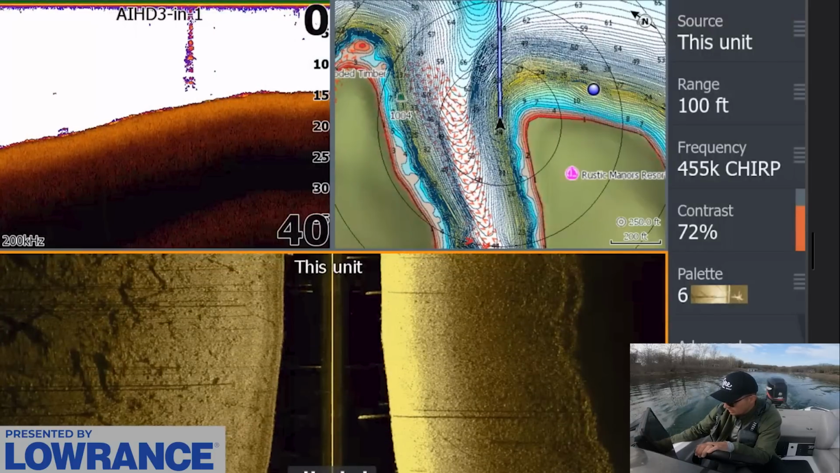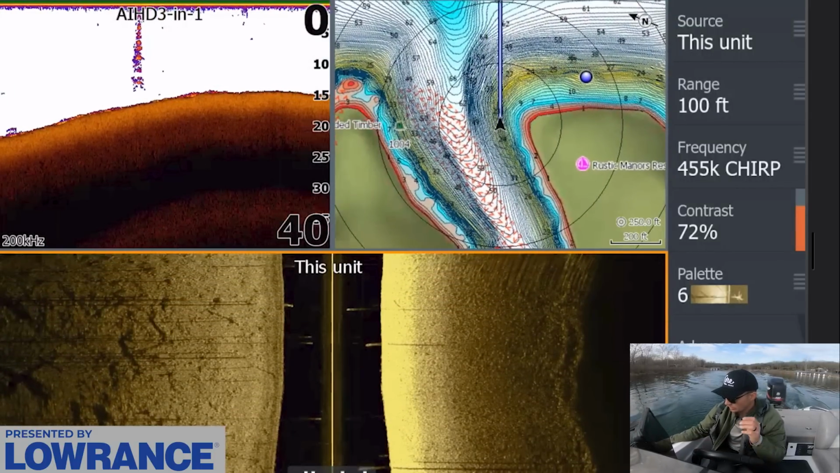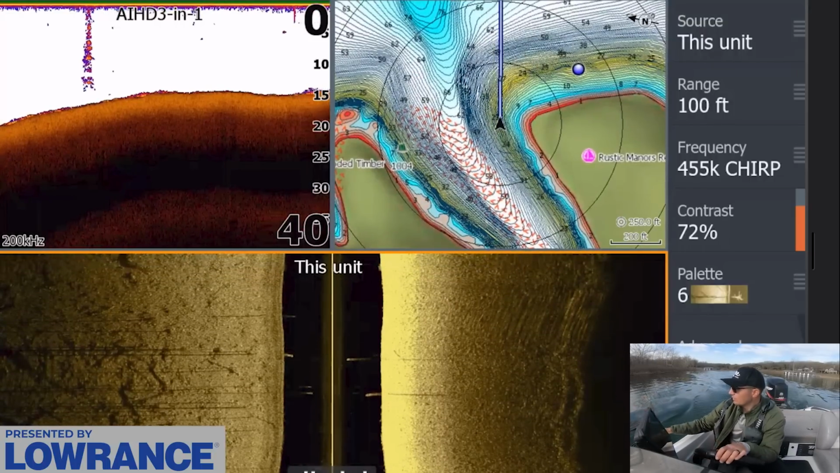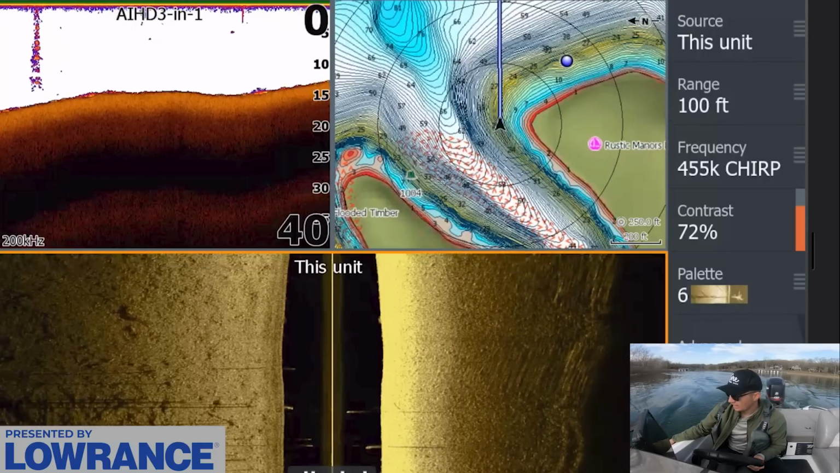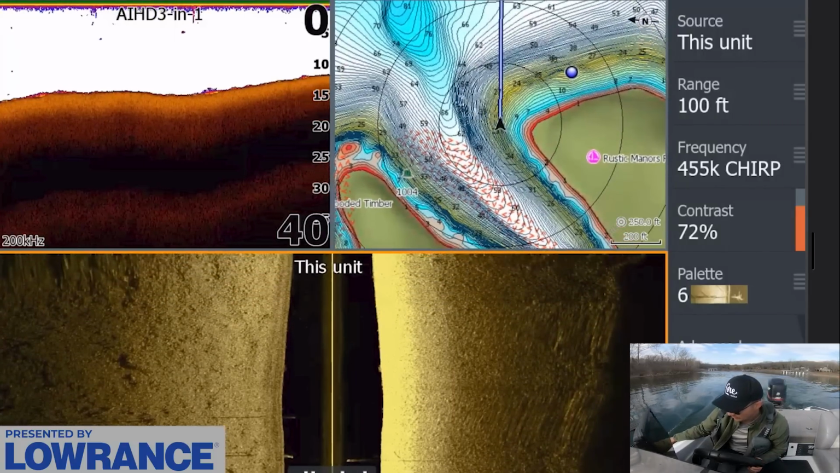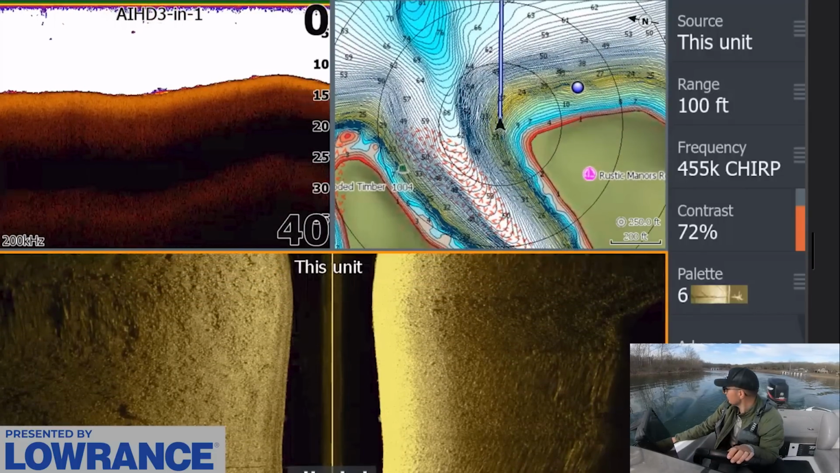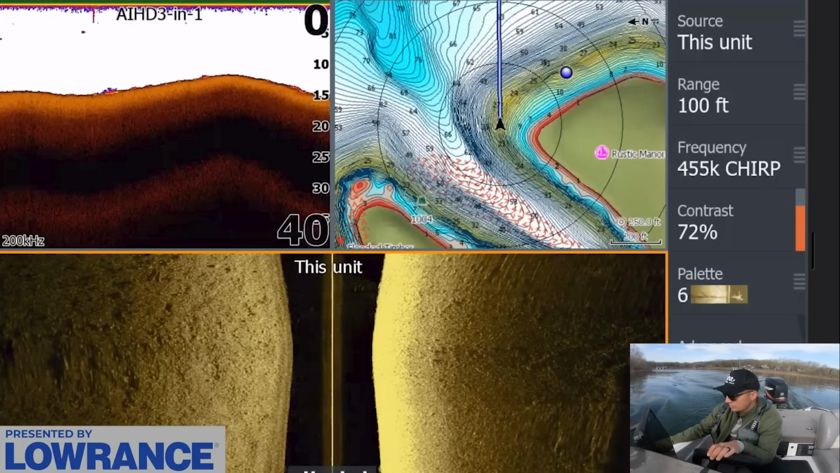I keep putting my down scan on as I'm talking. Let's put this 2D, and let's just see if we can see anything off this point. There's a waypoint up here. It's a game and fish waypoint. I don't know if that's a brush pile or a piece of rock or something. I don't really know. They don't have them marked super well, or at least when you transfer them to your graph, you can't really tell. But we'll go look at that real quick just to see.